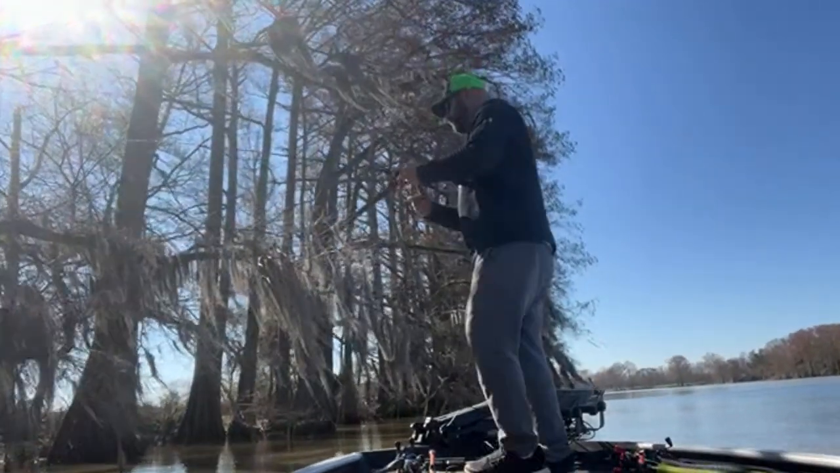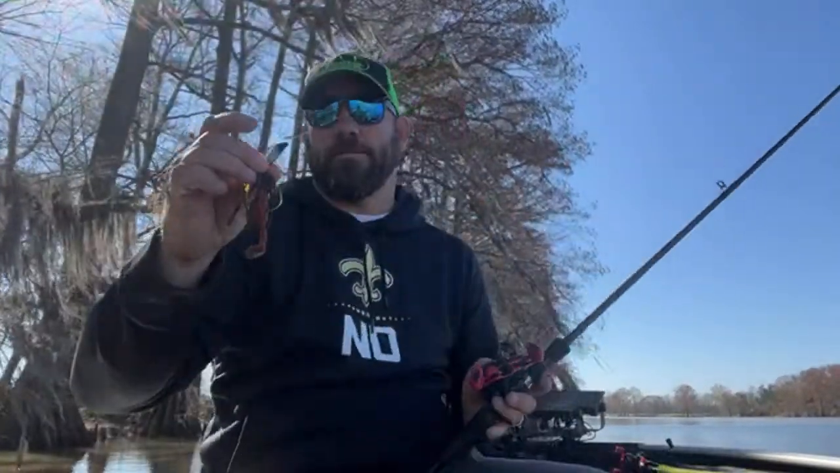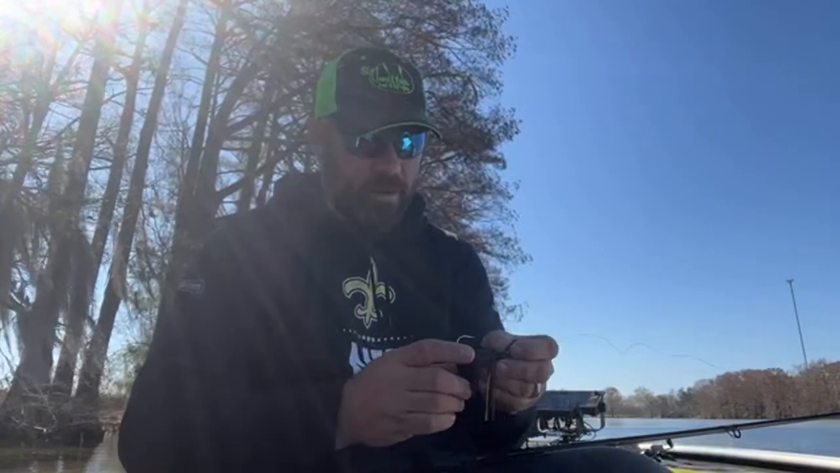All right, I'll let y'all know when there's anybody watching. Fishing with a chatterbait. I think this is a 1/2 ounce. I think it's Bayou Craw. Got a little chartreuse in it. I've already caught one 4-pounder today. Had a bigger one on. I don't know how he got off. Maybe didn't get a good hook set in him.